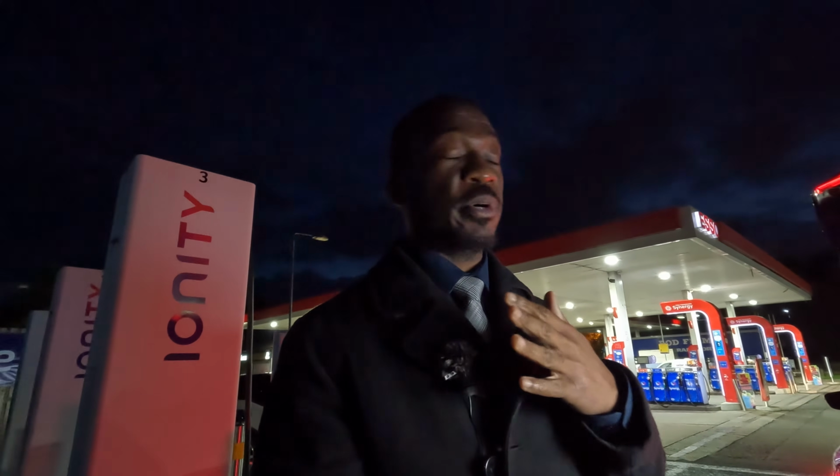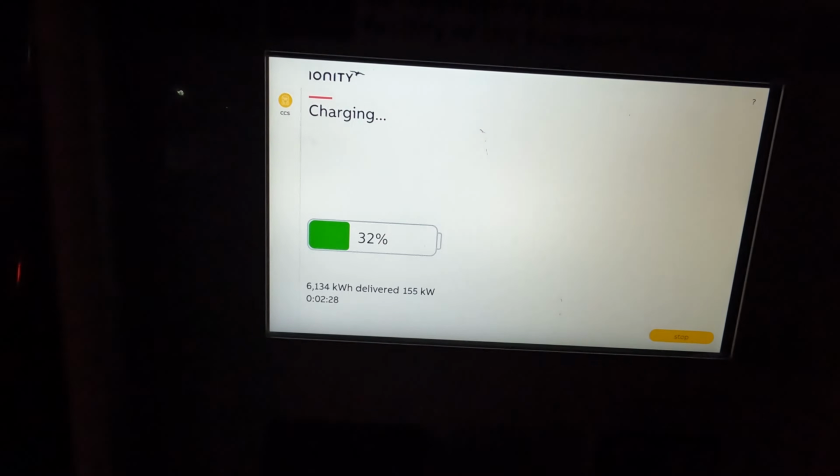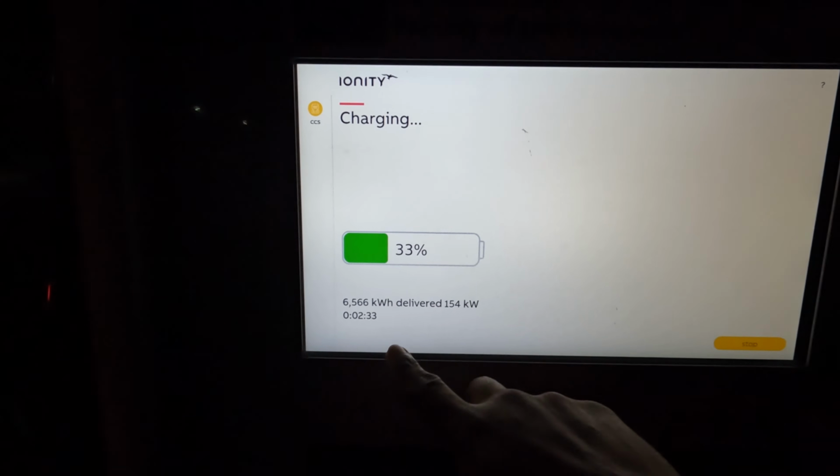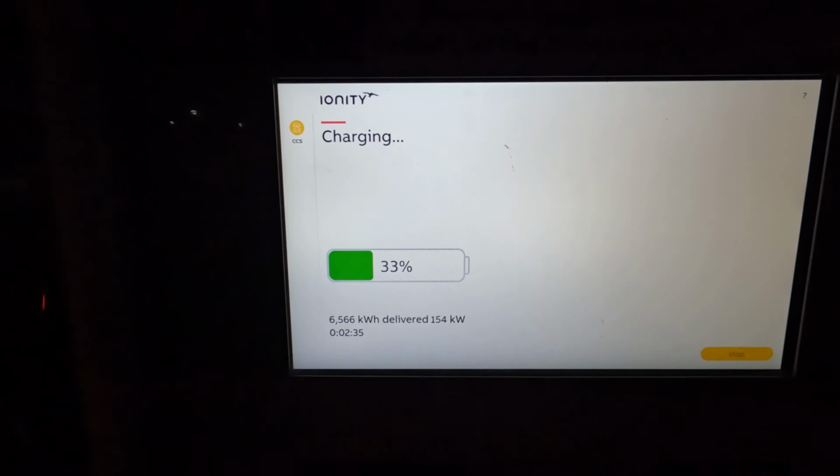So I'm actually enjoying this at the minute. I'm hoping that this energy crisis gets sorted out. But anyway, here is what I'm actually getting. So I'm at 33%. I've been charging for a couple of minutes and getting 154 kilowatts.